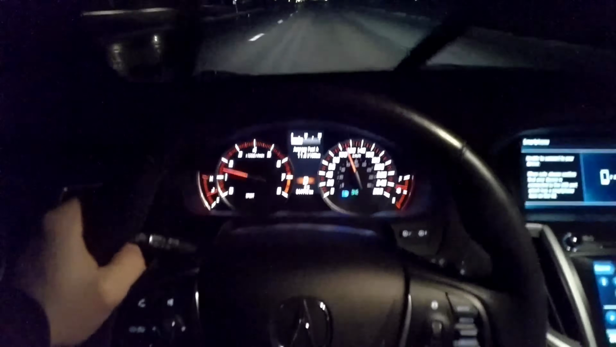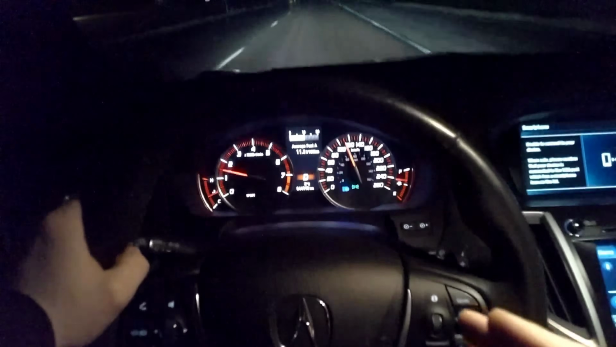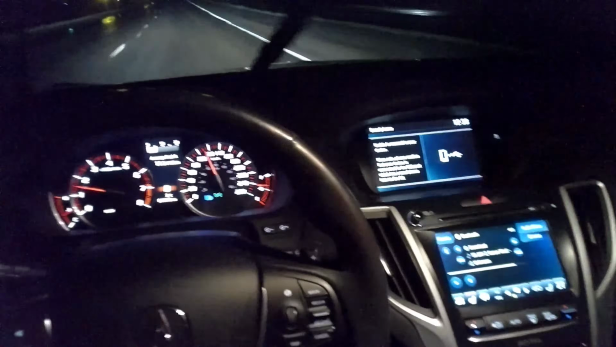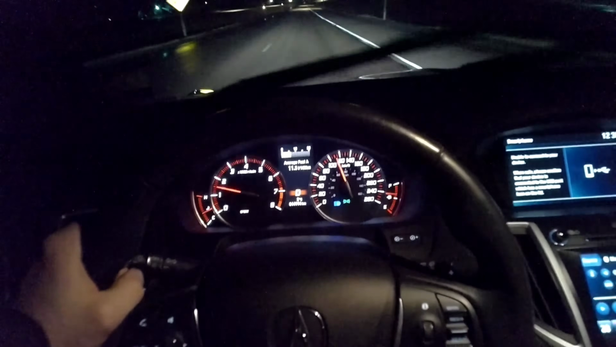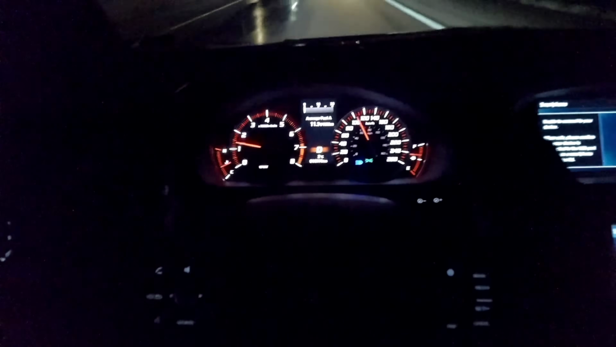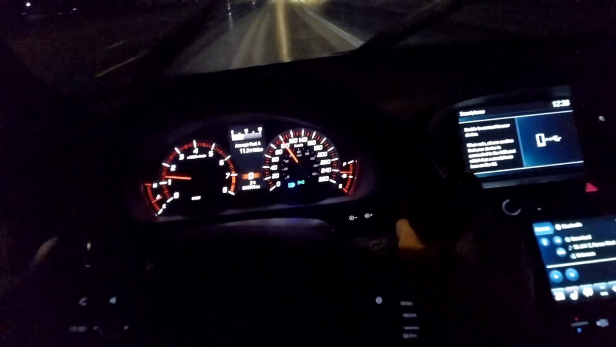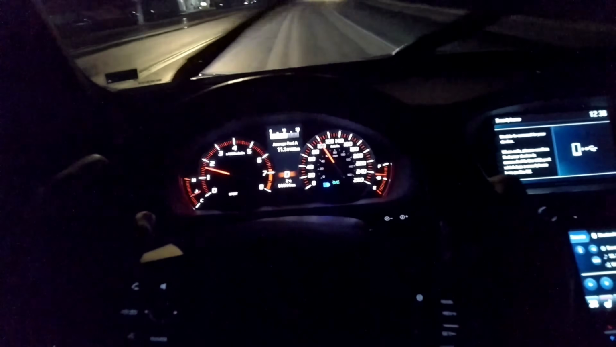But I do want to try to find someone. If I can get a stock A-Spec auto TL SH all-wheel drive, then we'll run it against this. But I'm trying to find an A-Spec to swap the kit. The one I was looking at sold, unfortunately, so right now there's not really a point to racing it. I would like to race it against, you know, maybe my buddy's WRX, but that's about it.